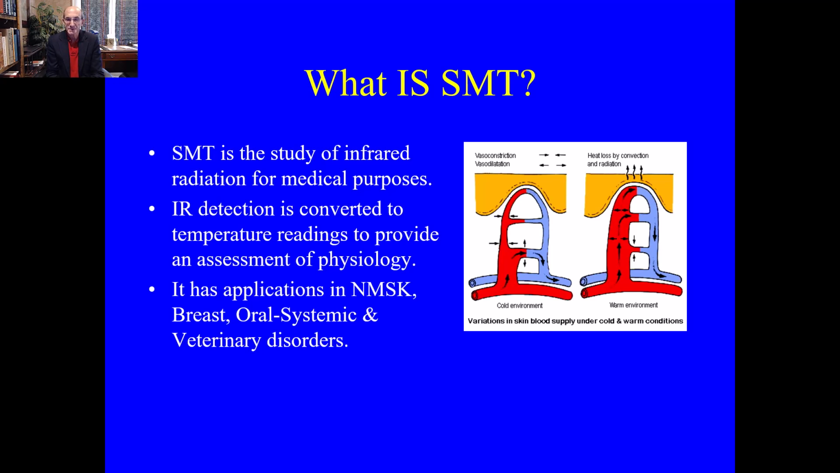Largely, skin temperature is controlled by the vasculature. Vascular can vasoconstrict or it can vasodilate, and that can affect skin temperature. Likewise, there can be problems with trauma, local inflammation, and other things such as burn that can affect skin temperature.